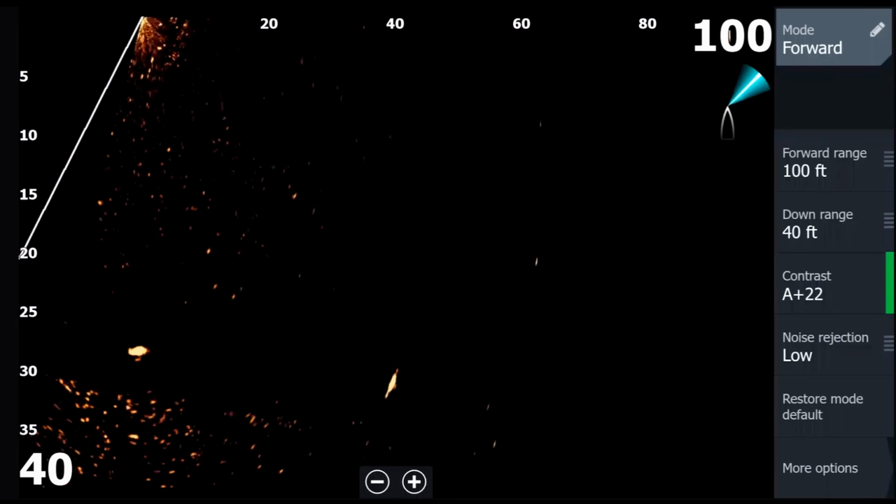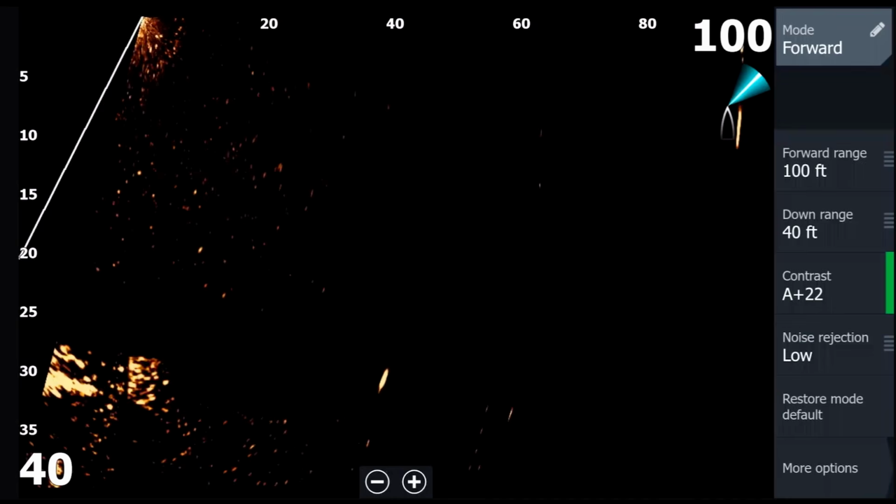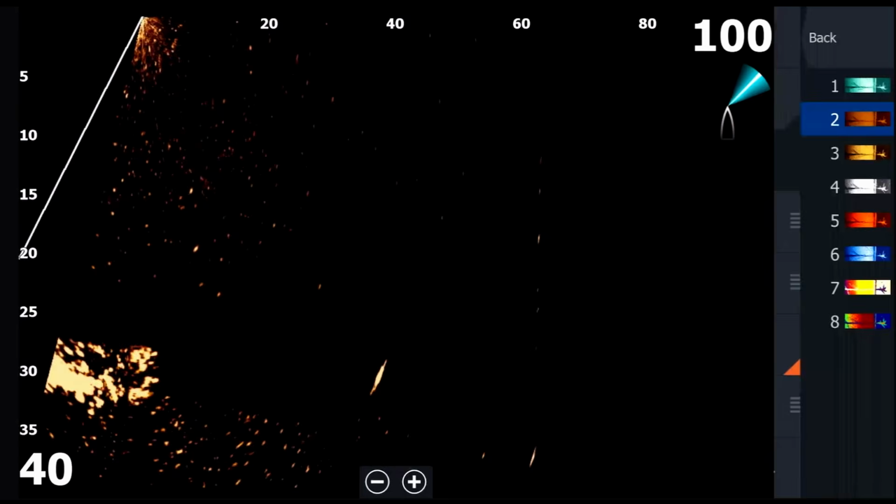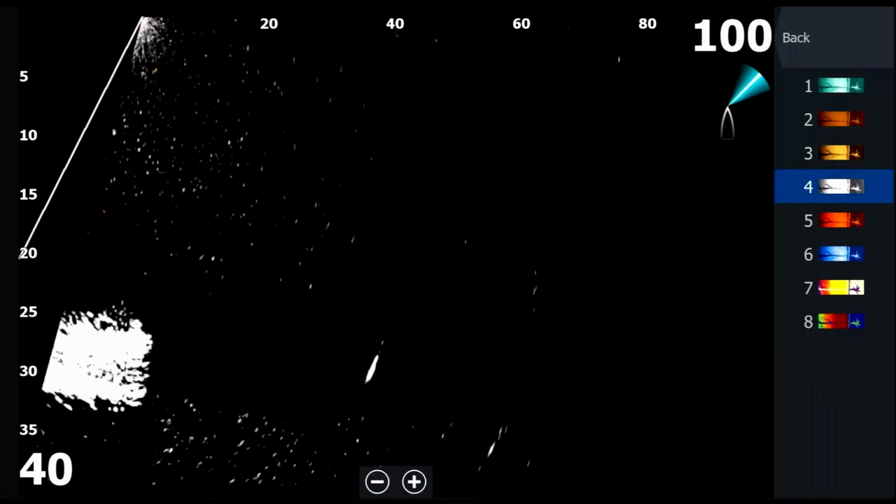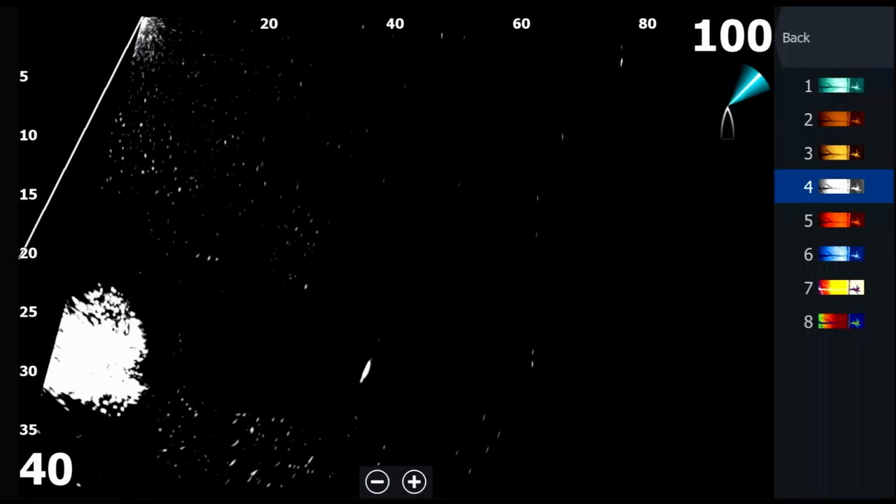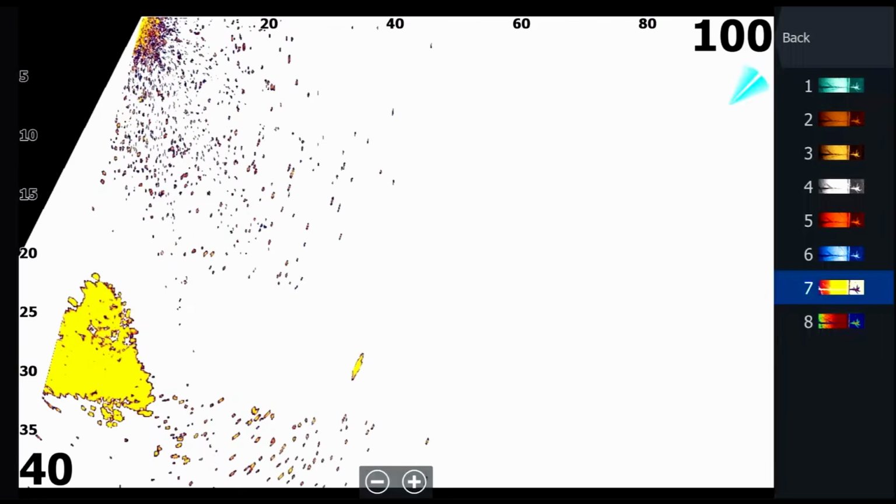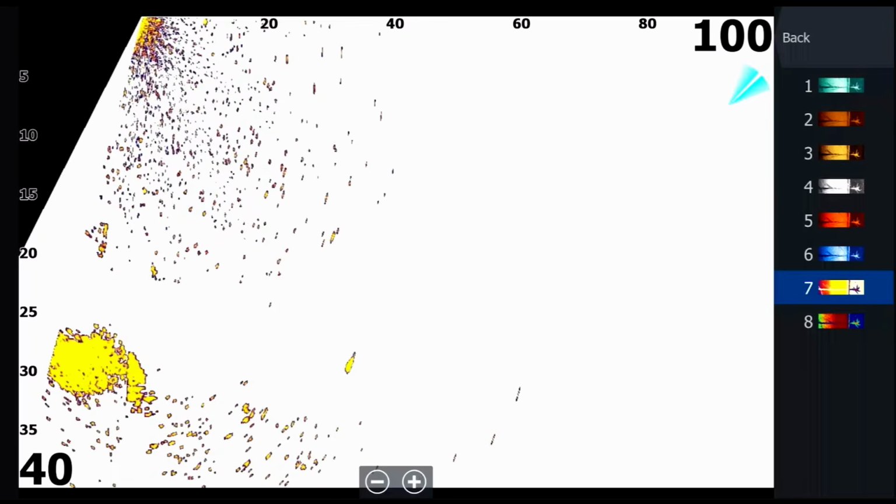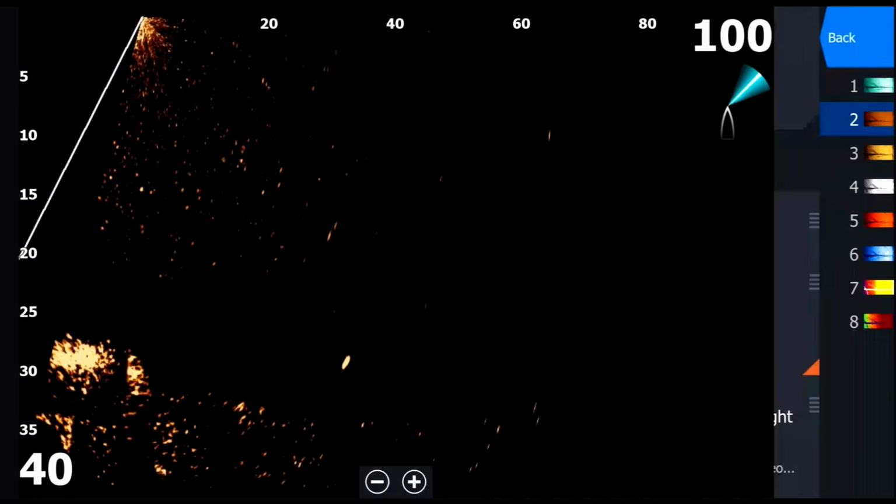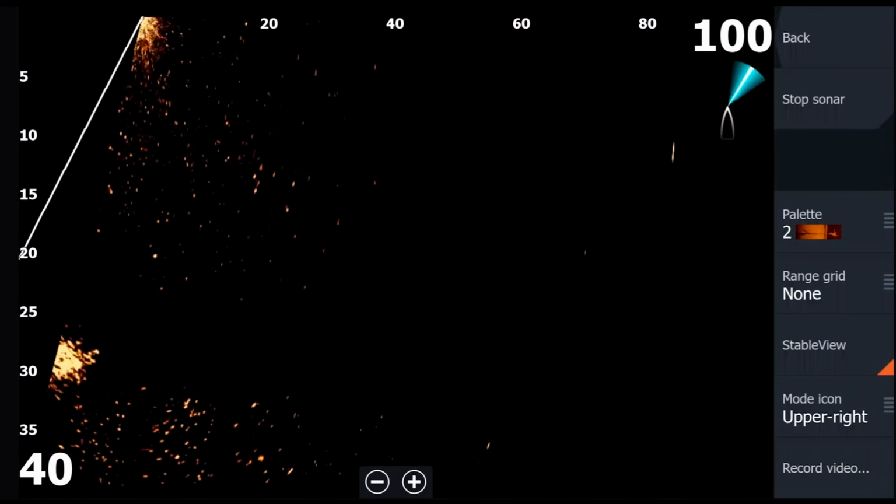The palette that I run is, I'll go to more options. Palette 2 is the one that I like. So palette 2, you can change these options. So you can see the fish and the bait below me that are changing colors. I mean, you can even go inverted like that. That actually looks really good. For me, I like 2. That's what I've always ran. And then I'll go back.